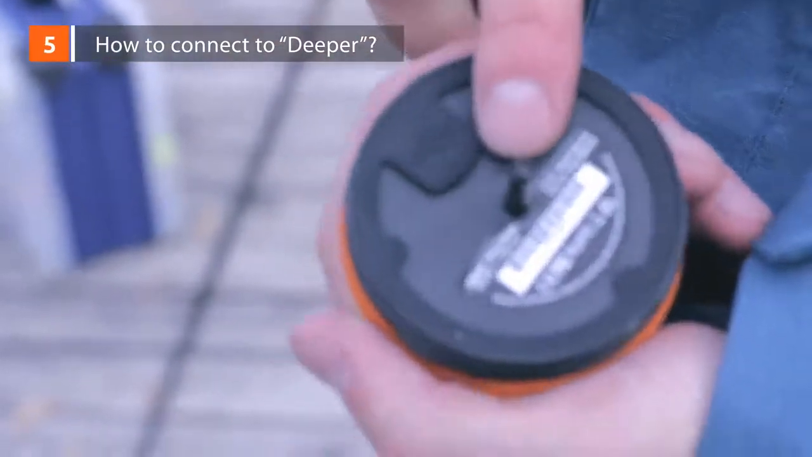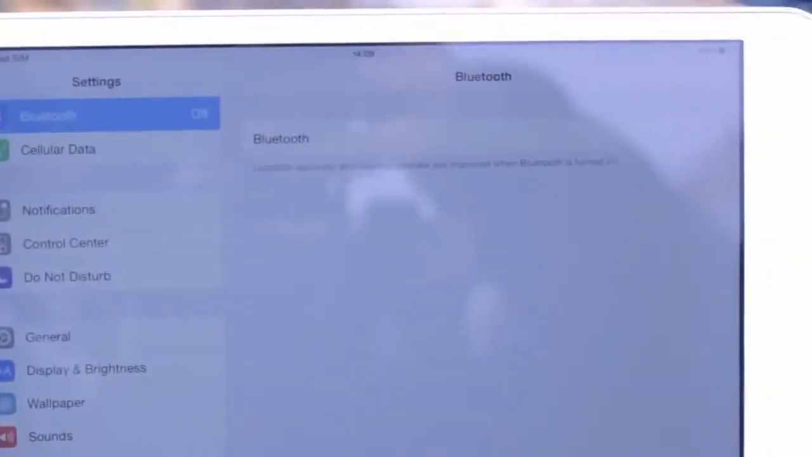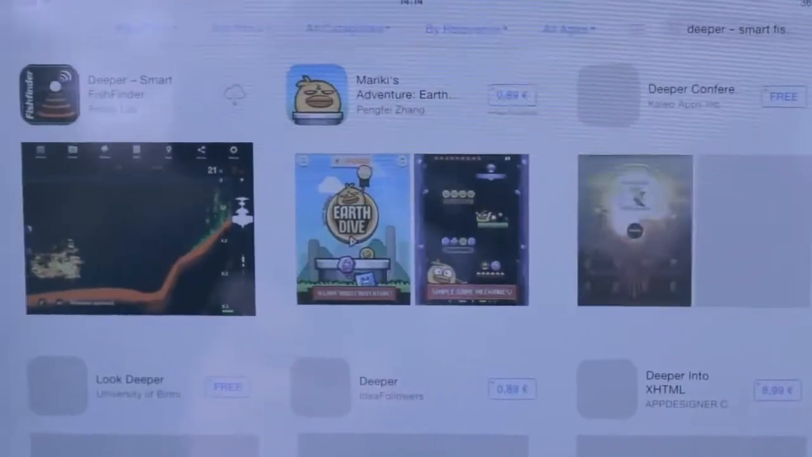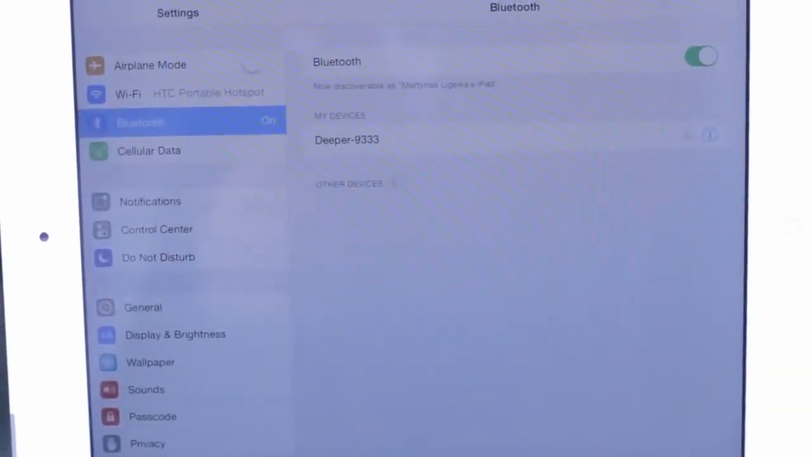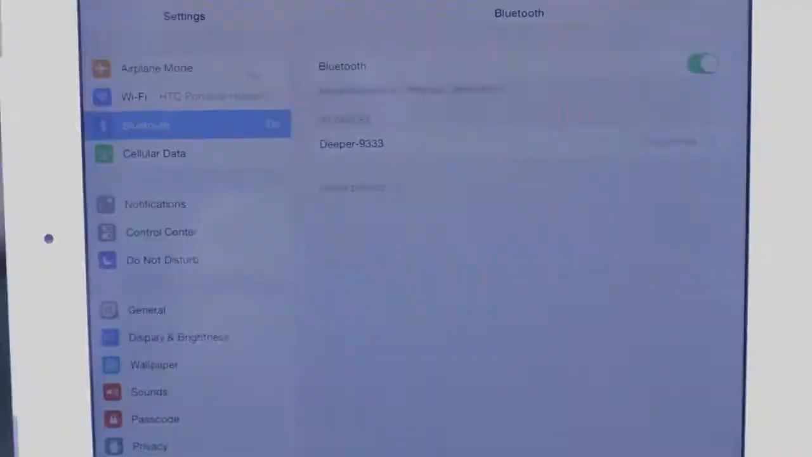How to connect Deeper. When you first get it, make sure the device is fully charged. This is indicated by the green light. Turn on Bluetooth on your smartphone and pair it with the Deeper. You can pair the Deeper with your smartphone only when you're charging Deeper or when the Deeper is in the water. Download the Deeper app from the App Store or Google Play. Cast Deeper into the water. Launch the application on your smartphone or tablet and start using the device. If you're an iOS user, you'll have to connect to the device after it's been paired with the smartphone or tablet. You only need to do this the first time you use Deeper.